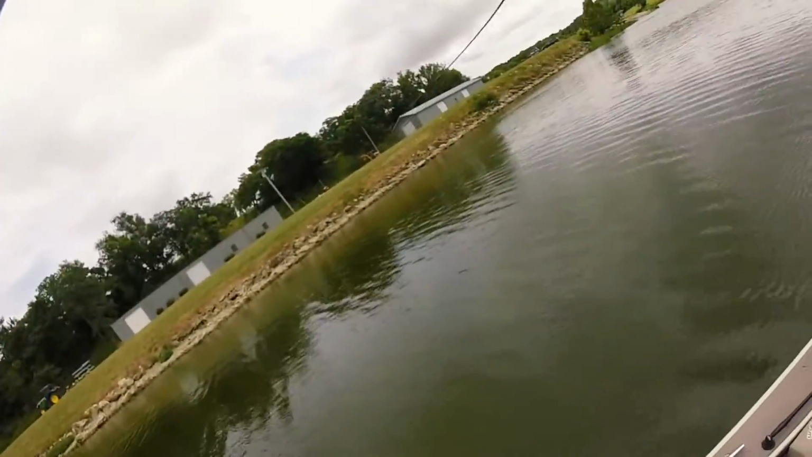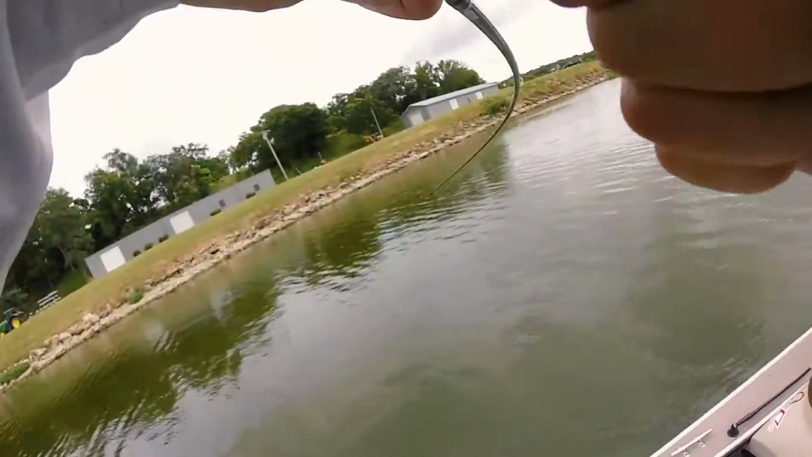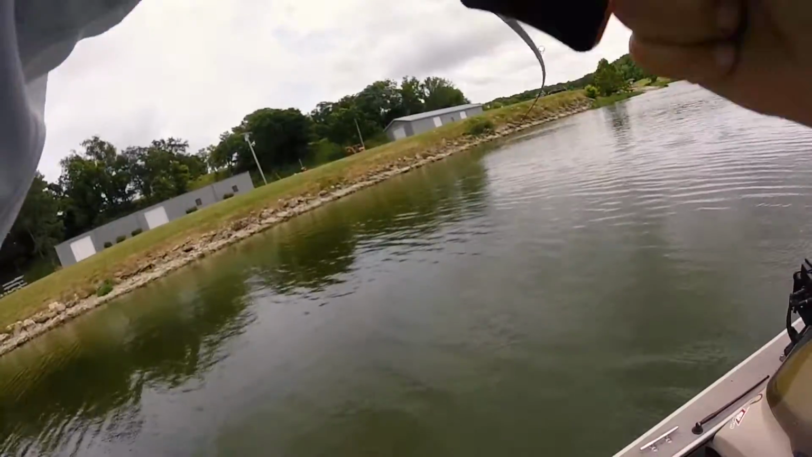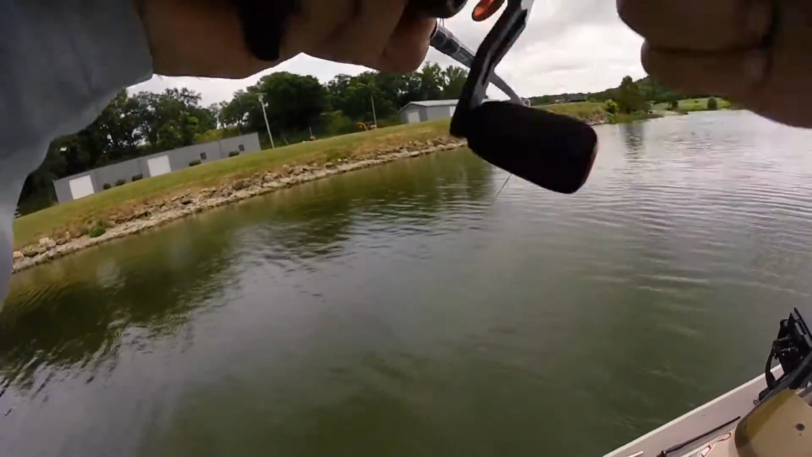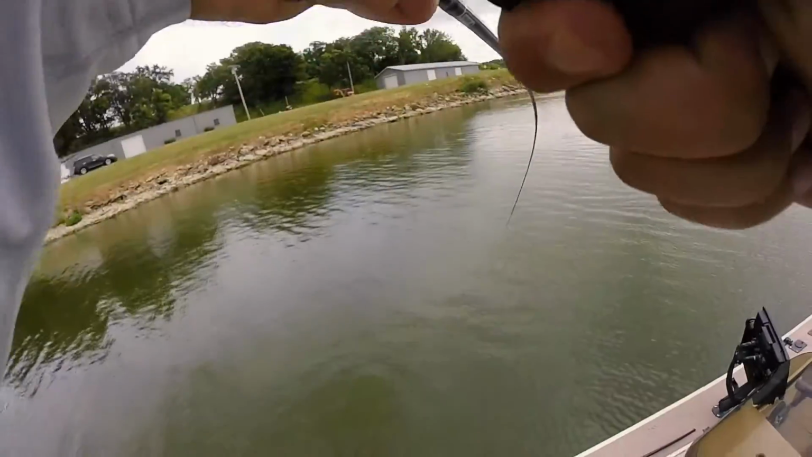There he is. Oh, that's a better one. Finally. That thing crushed it. That's a big one too. I hope it's a bass. If it is, it's really big. Is it a giant? What is this? He hasn't even come up yet.